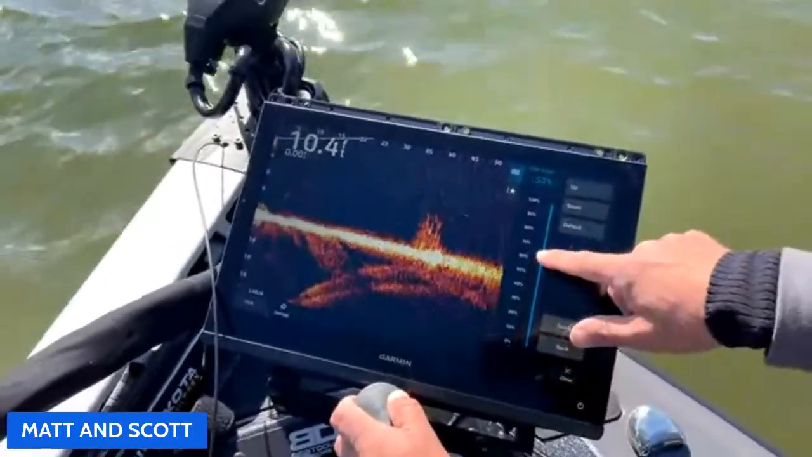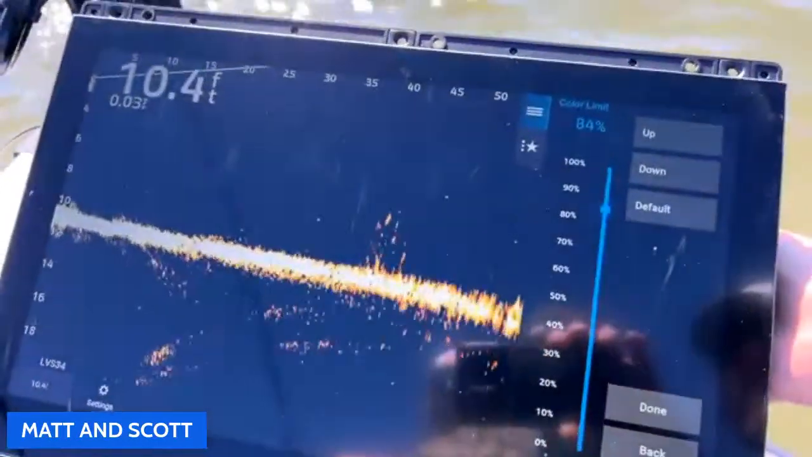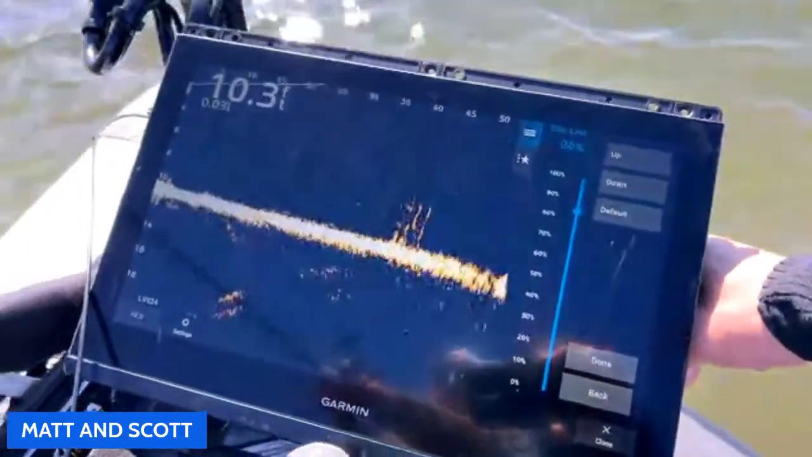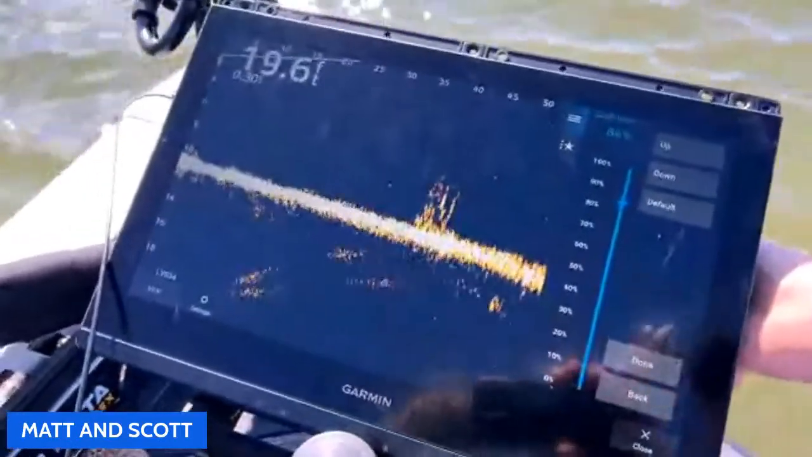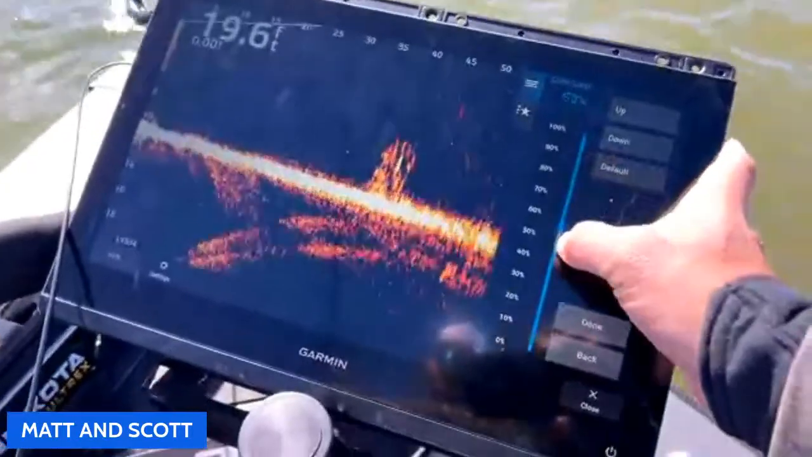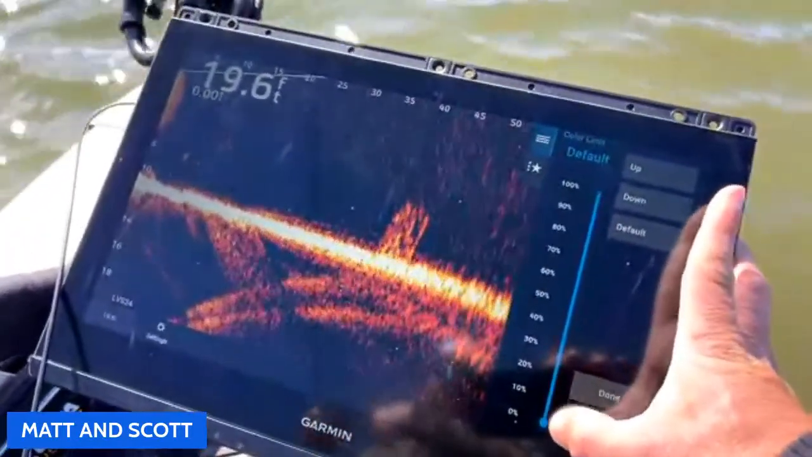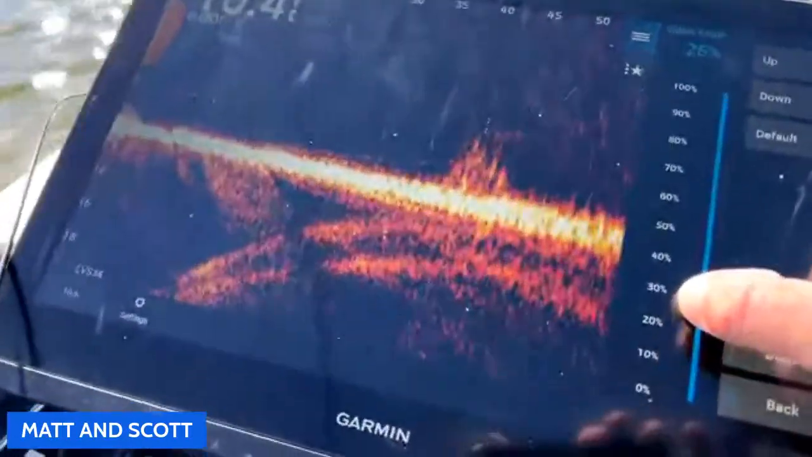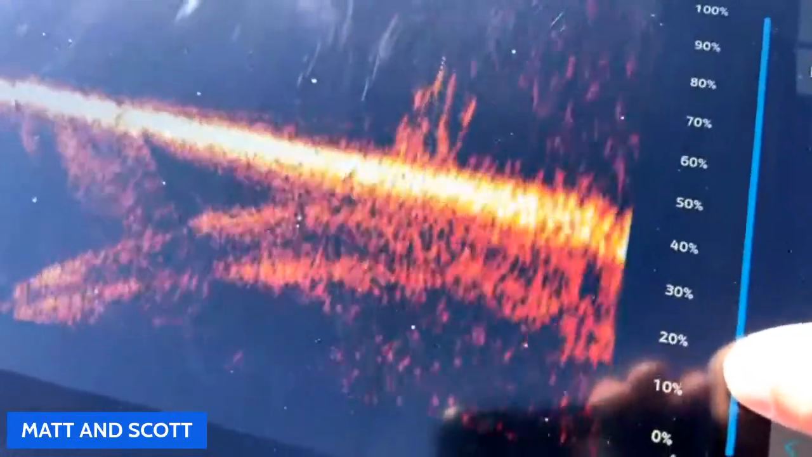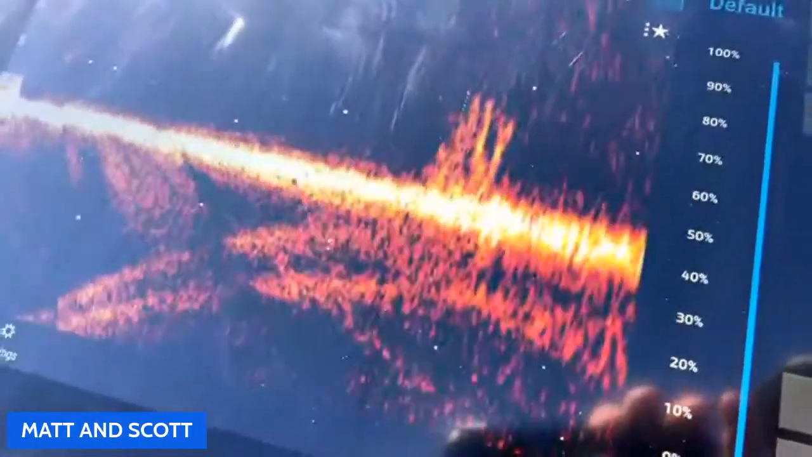I've got a jig right here. And so then you can see when we run this color limit up, some people would say that's better, but I'll show you what's not so better. That looks just atrocious. But as we run this down, it does take an edge off. Like I said, 10 to 20% is all I'm ever going to run this color limit. Typically, I run at default. It's very minor. See my jig there on the bottom?